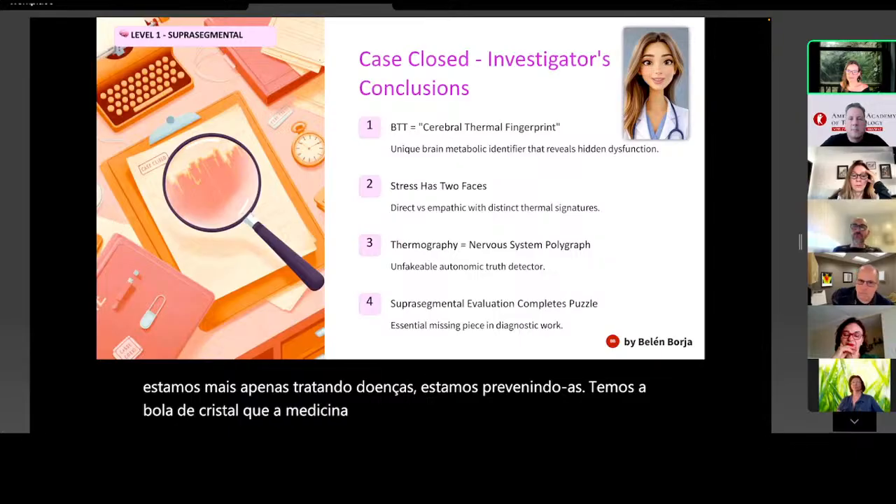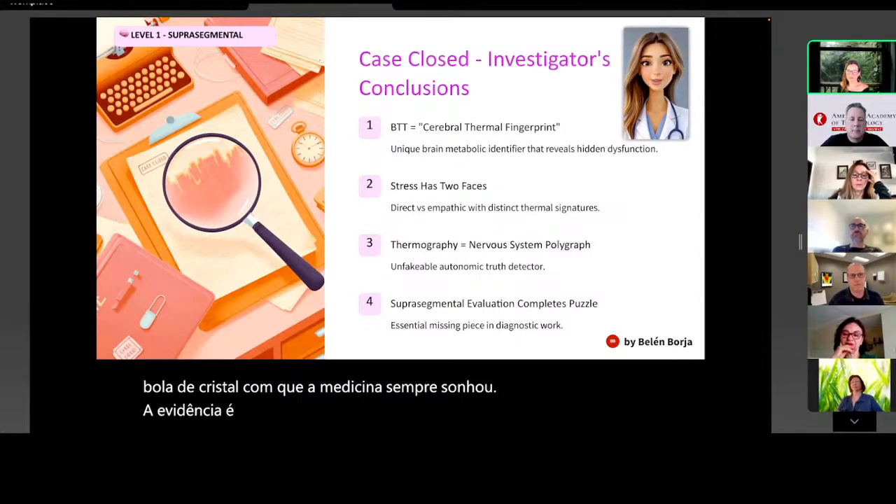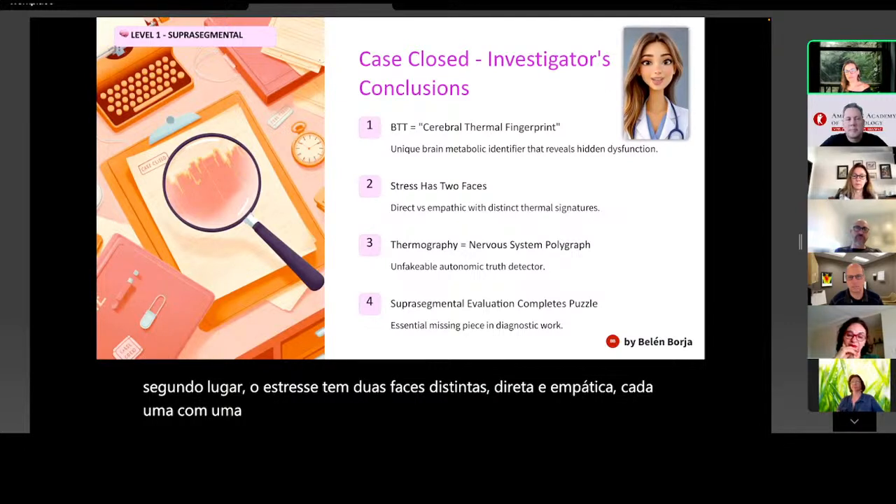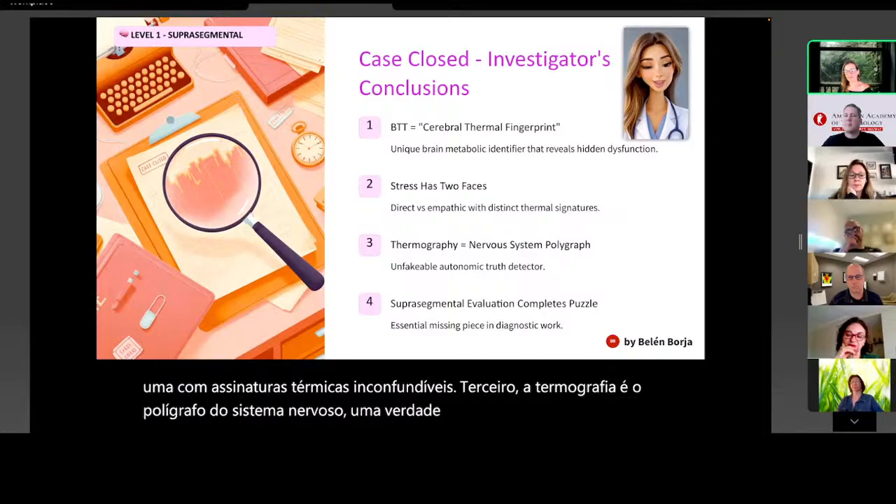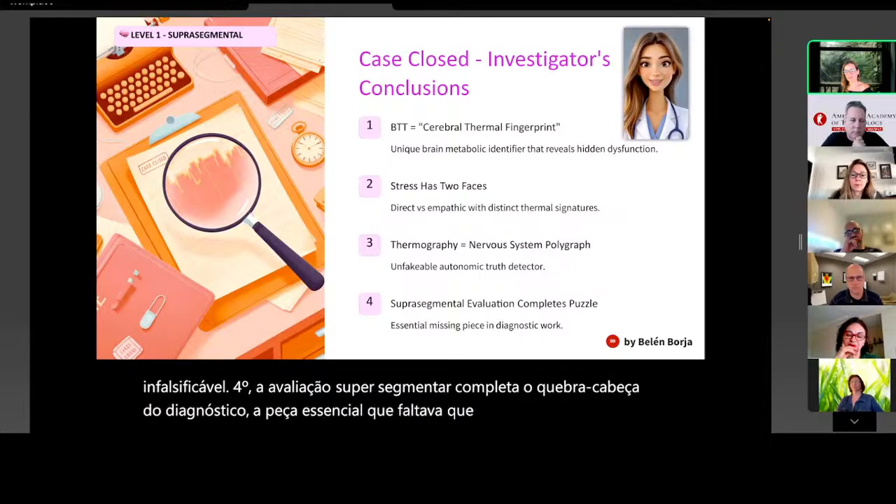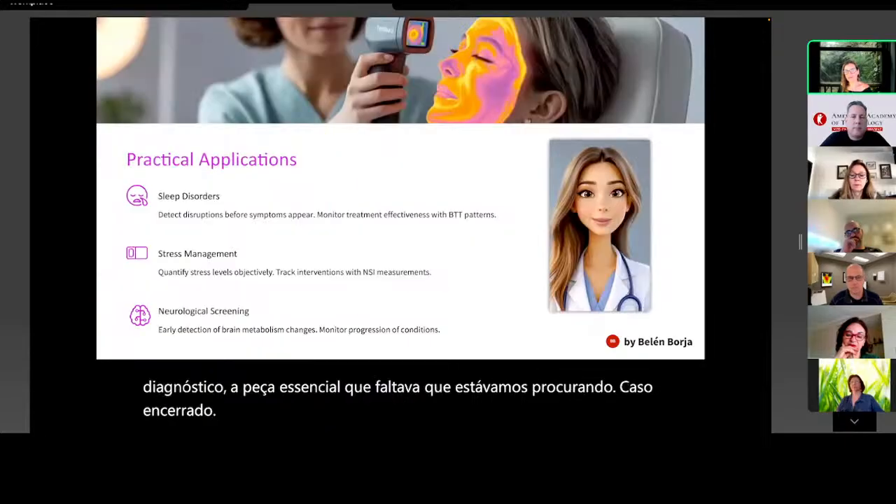The evidence is overwhelming. First, BTT is the cerebral thermal fingerprint, a unique identifier that reveals thermal signatures. Third, thermography is the nervous system's polygraph, an unfakeable autonomic truth detector. Fourth, suprasegmental evaluation completes the diagnostic puzzle, the essential missing piece we've been searching for. Case closed. But this isn't just theory.